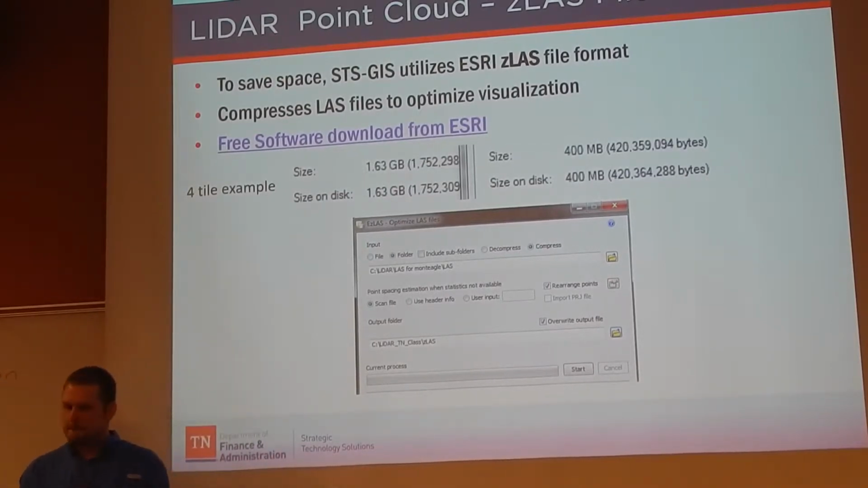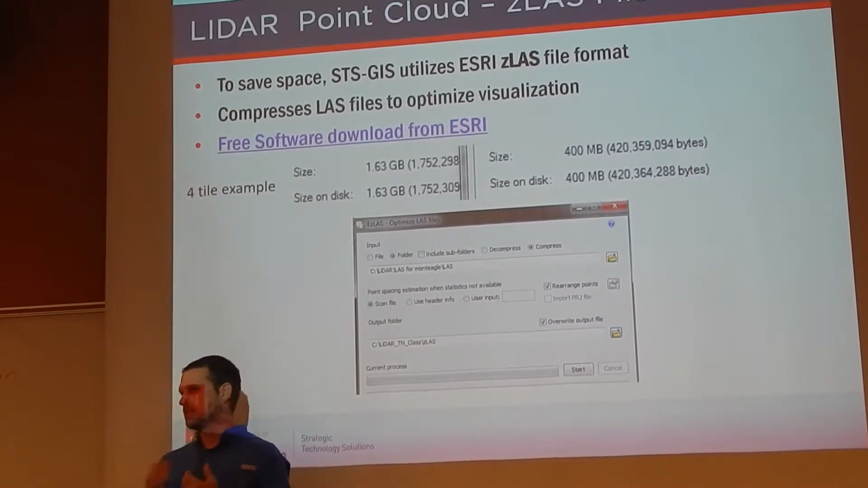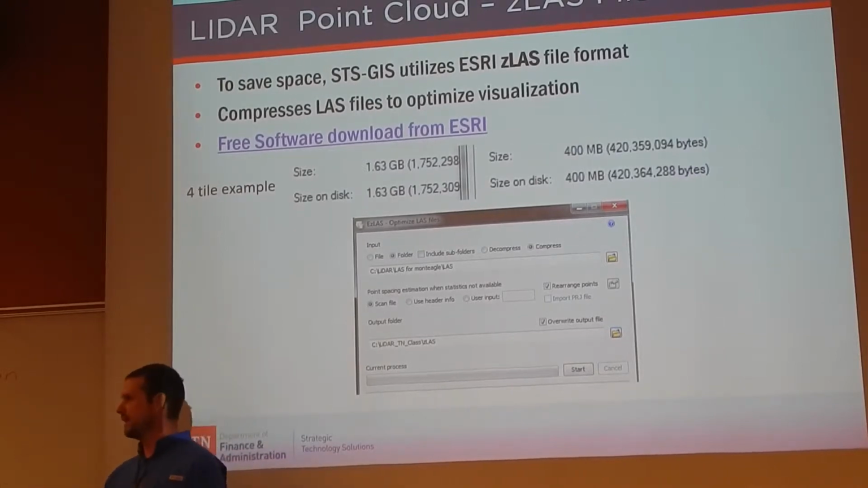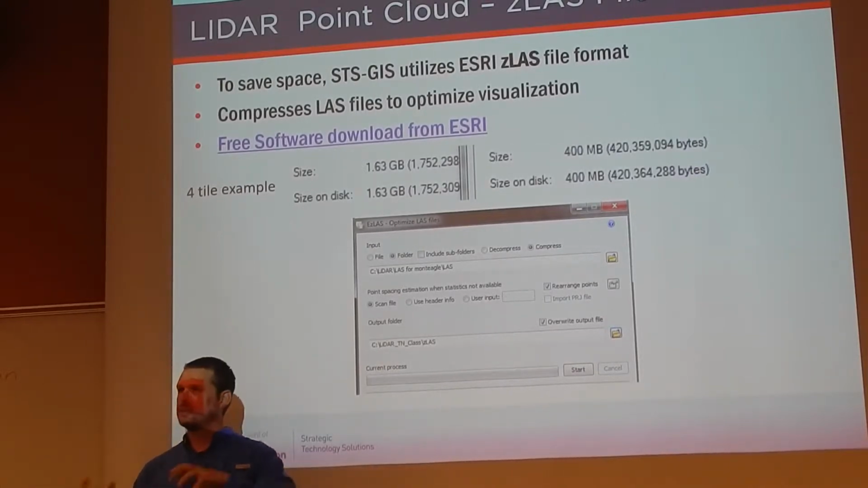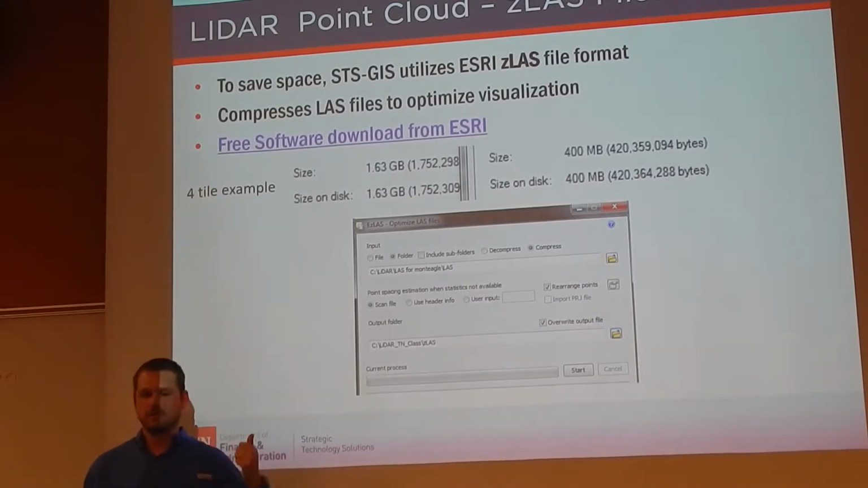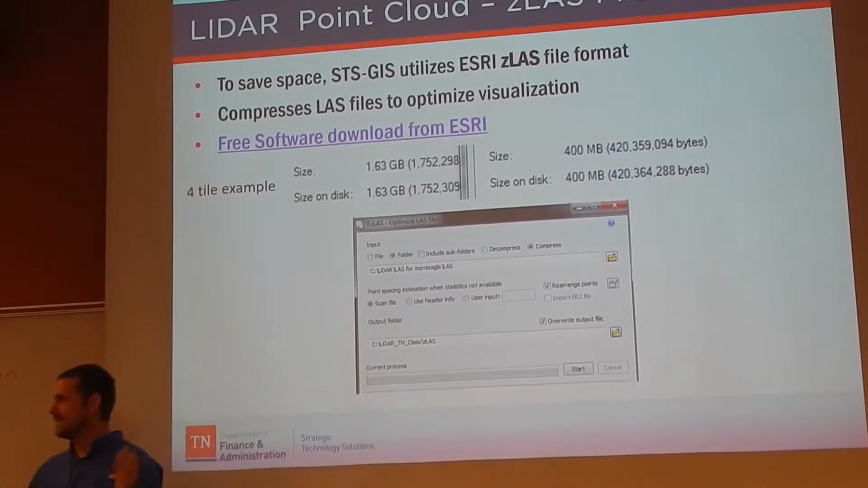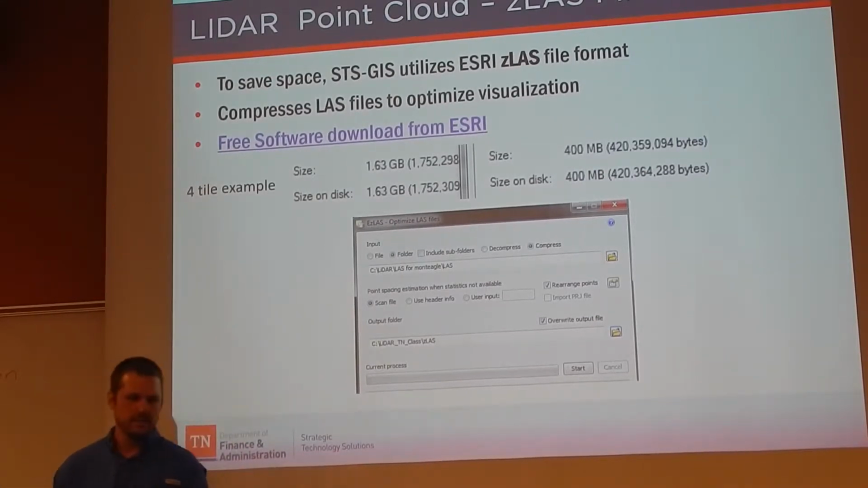Didn't you guys look? I'm sorry, but no, go ahead. Did the counties get LAS files, uncompressed? Yes, well, some of the counties, if they pitched in money, would get .las files. But the ones that we have pushed out to the Google Drive, we have compressed using the LAZ option. Yeah, it's not bad. It's easy. Yeah, it's very easy.